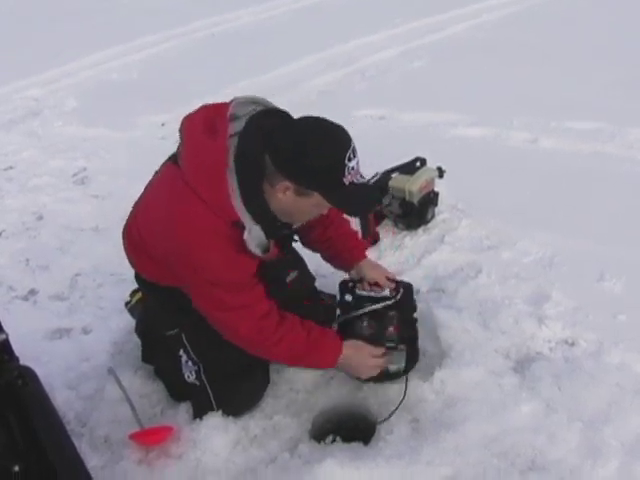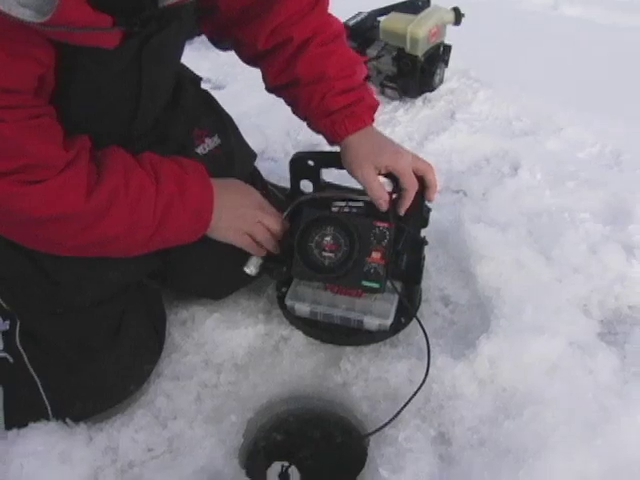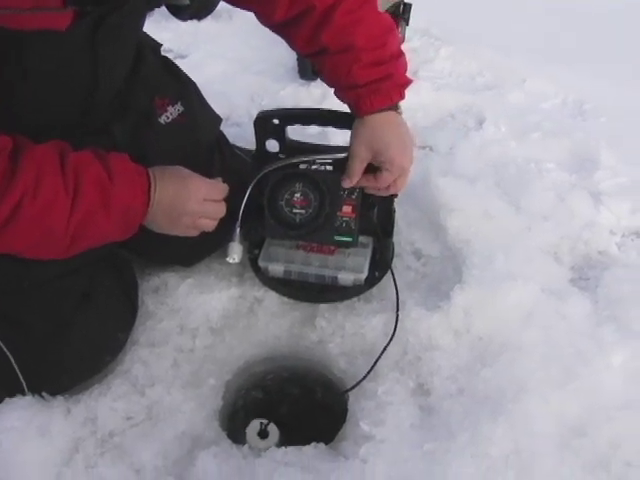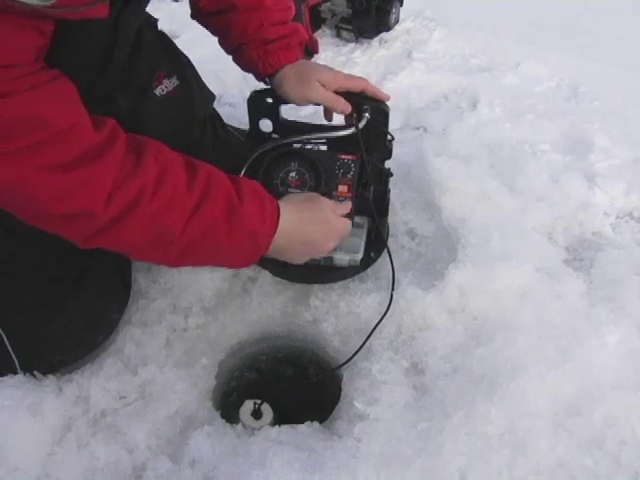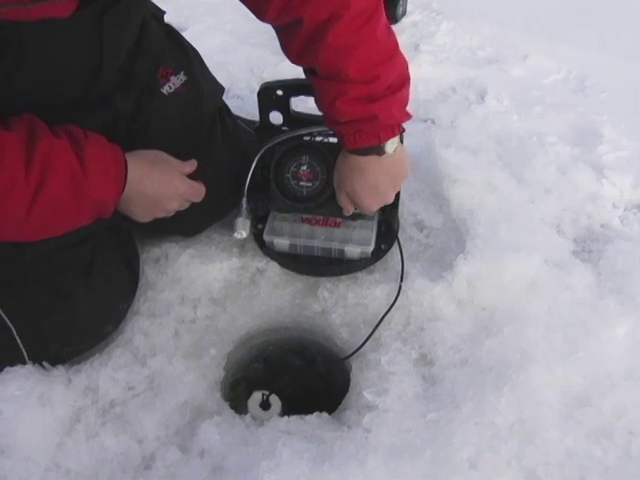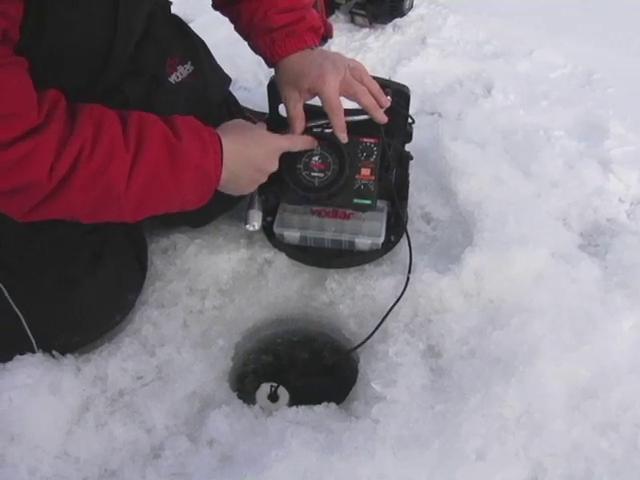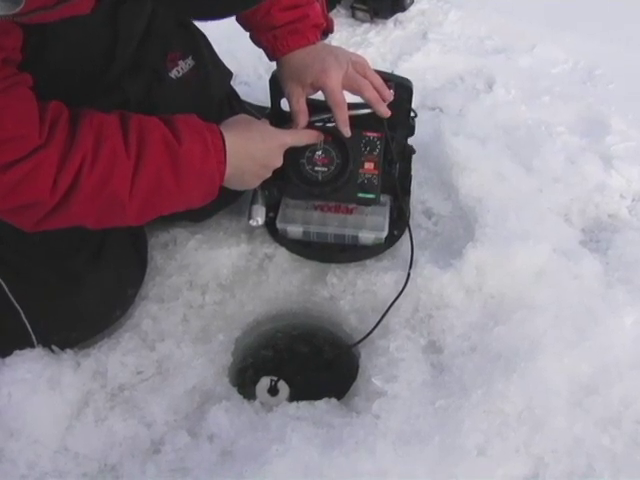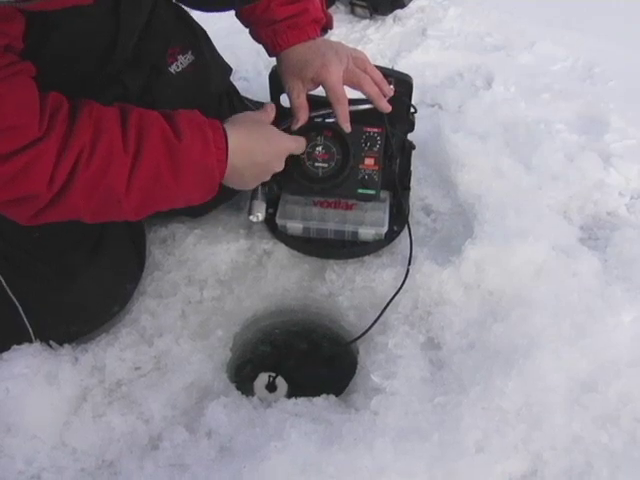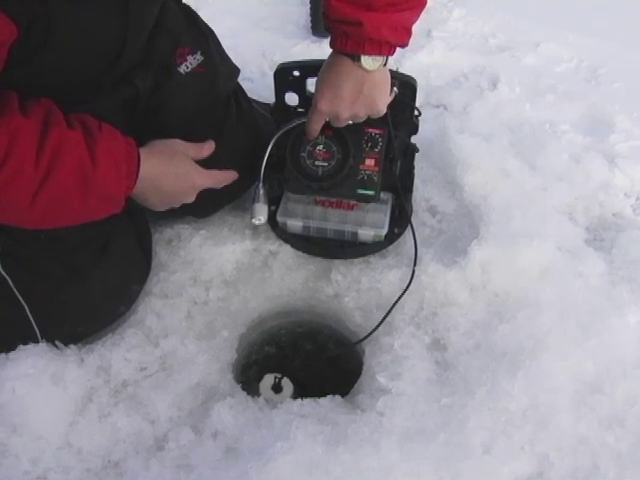Now, I think the camera should be able to see this, but all I'm going to do is adjust the unit, and I'm going to turn the gain down to 0, which is the top knob, and I'm just going to turn the knob over here like this, and it's going to show me how deep of water I'm in. In this case, I'm in about 18 feet of water. You read the screen real simple. It always lights up at 0, then you go around the dial, and it lights up again where bottom is. So I'm at 15, 16, 17, about 18 feet.